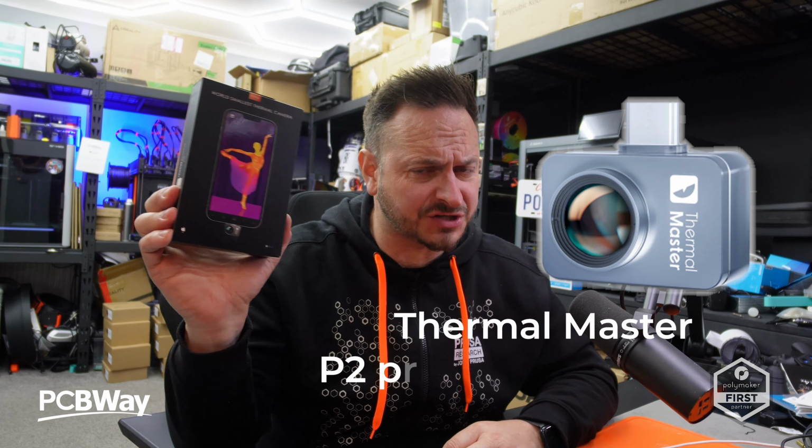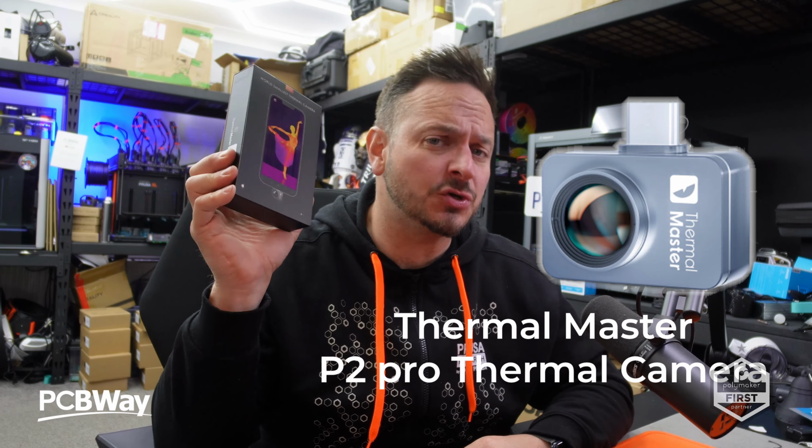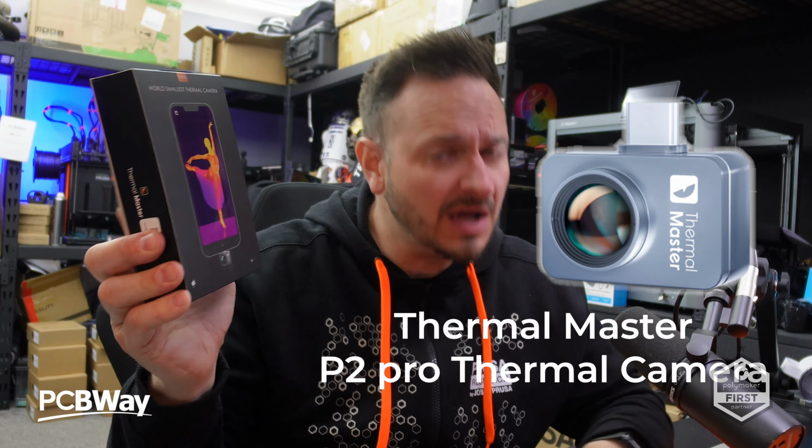We are feeling the heat today in the studio because Thermal Master have just sent me their new P2 Pro thermal camera that plugs straight into the bottom of your iPhone. You are watching a master at work.